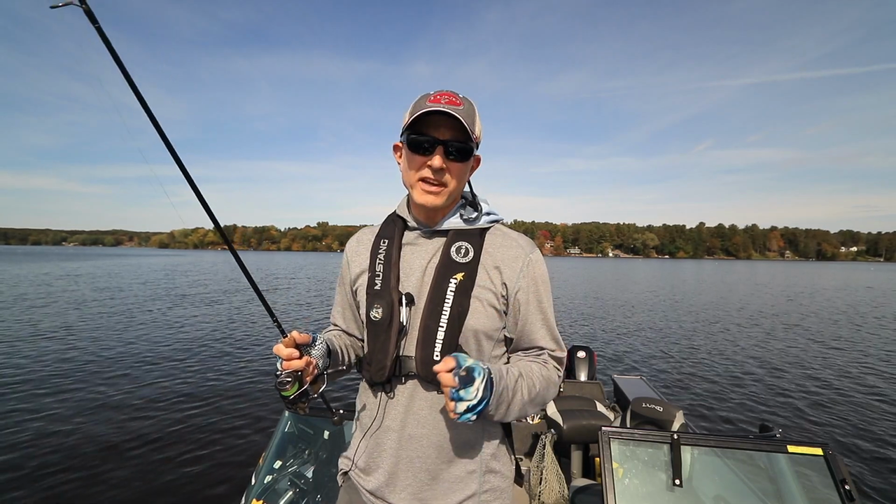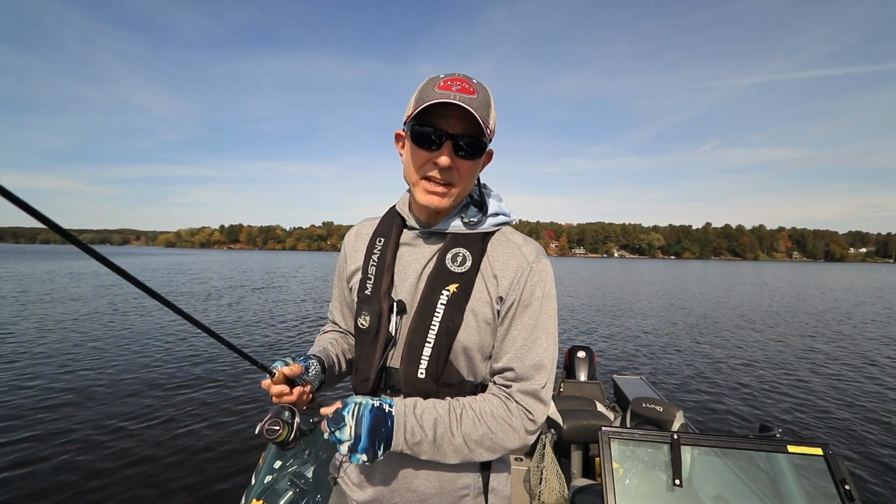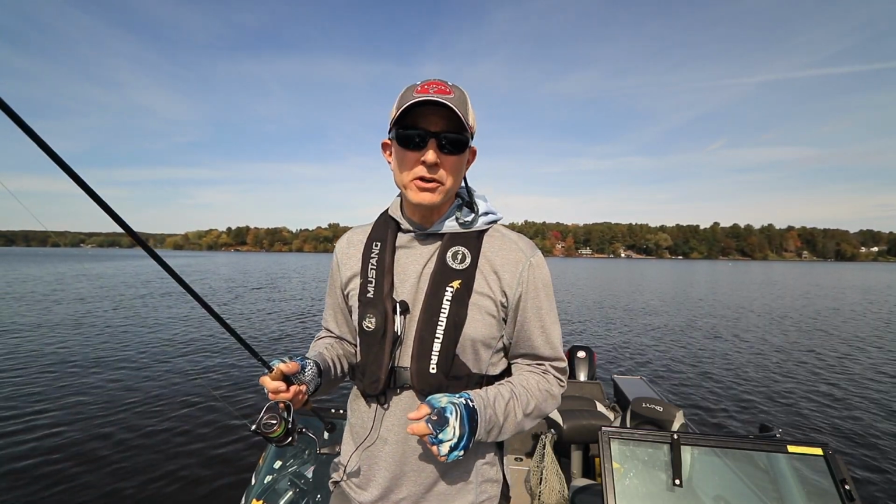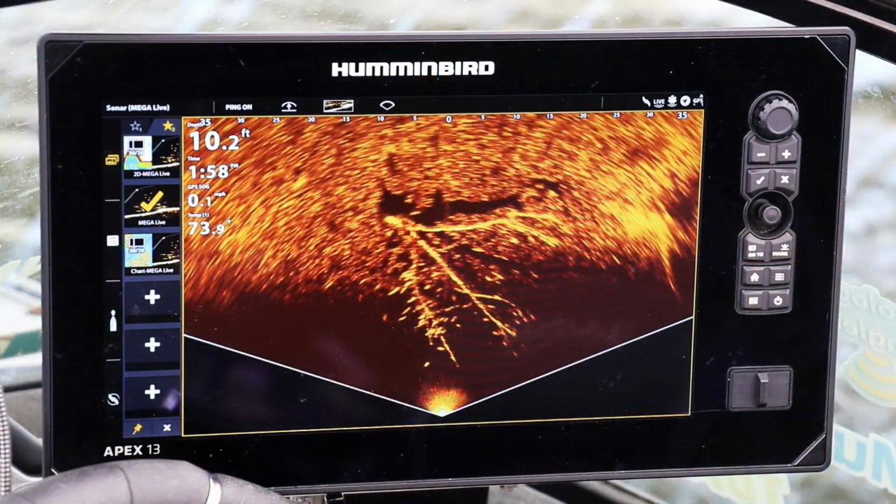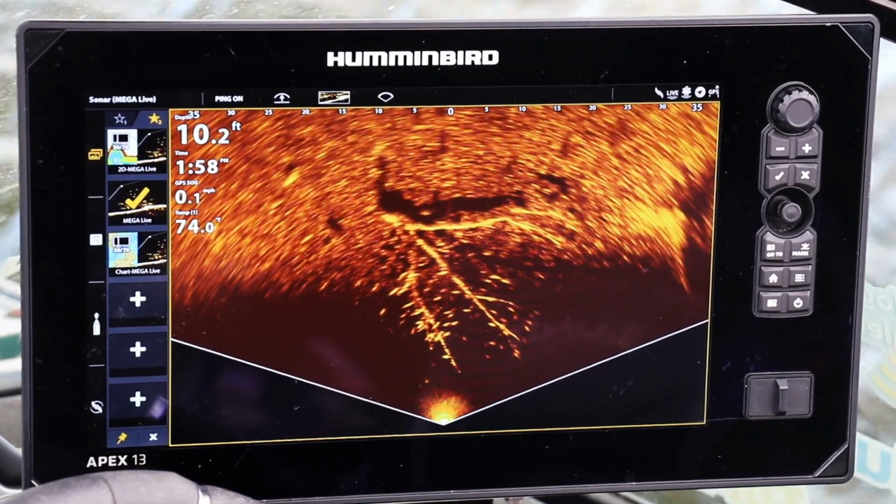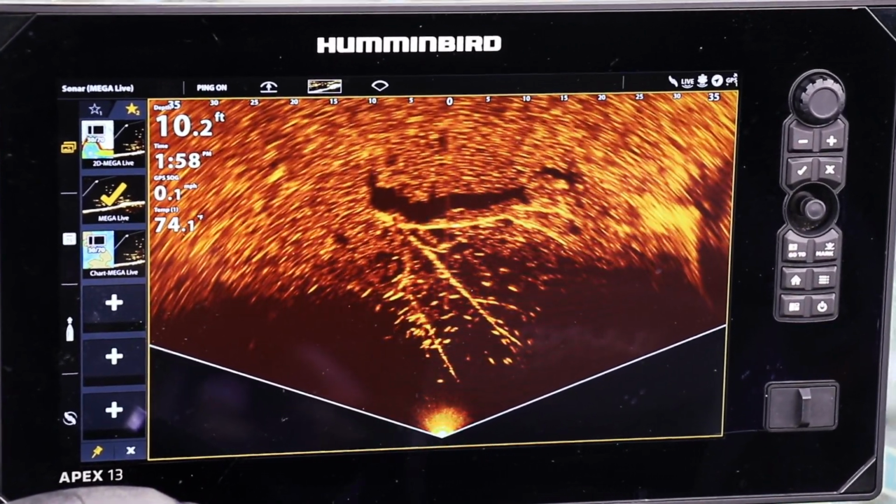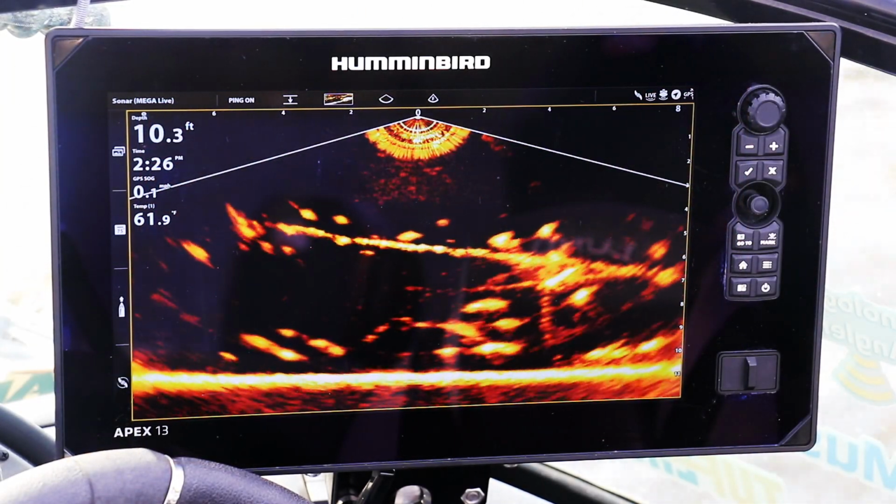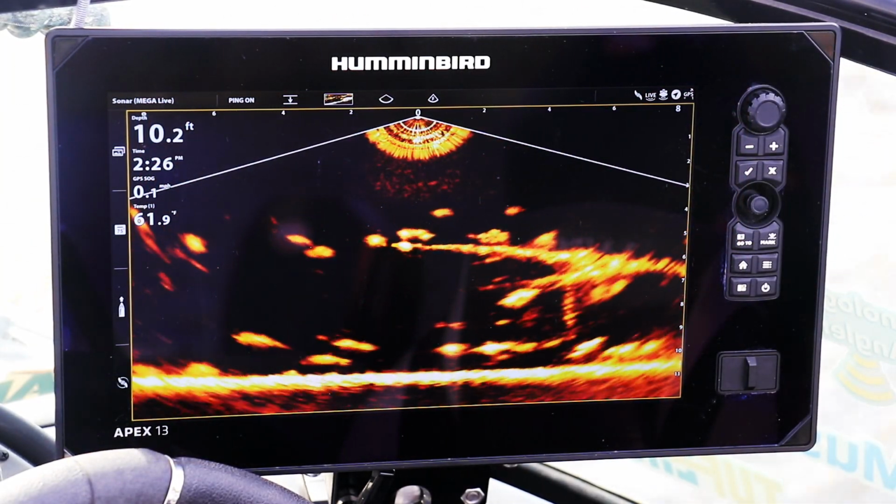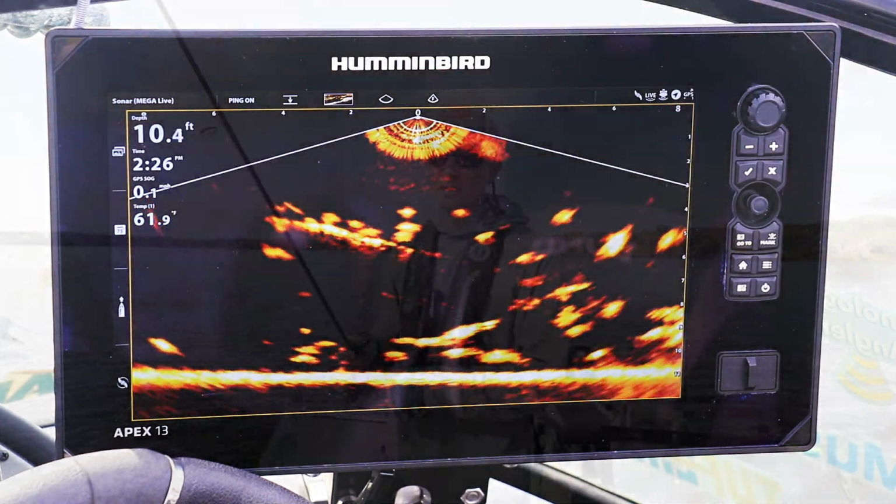Whenever fish are holding tight to cover, you need every advantage to keep your bait in the strike zone longer and ultimately to put more fish in the boat. Humminbird's Mega Live is perhaps the best tool available for pinpointing structure, casting to it with unmatched precision, and monitoring fish as they inspect, chase, and eat your lure.